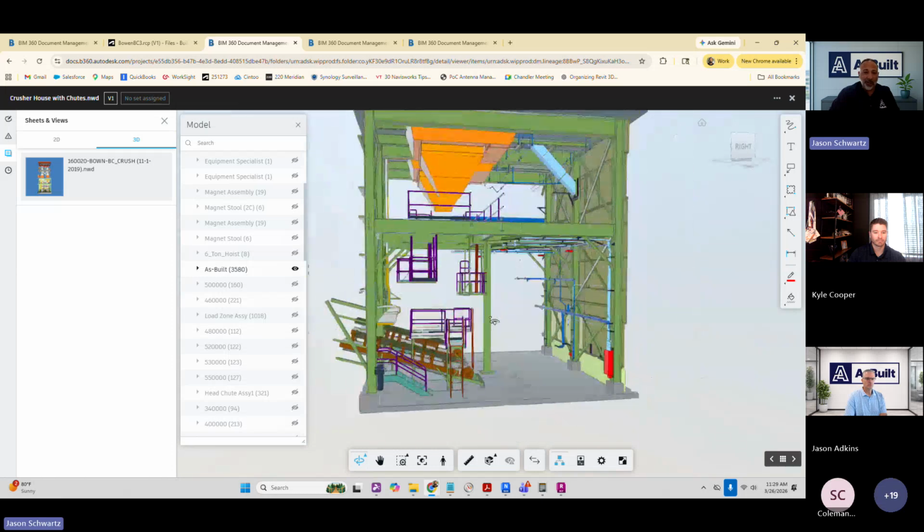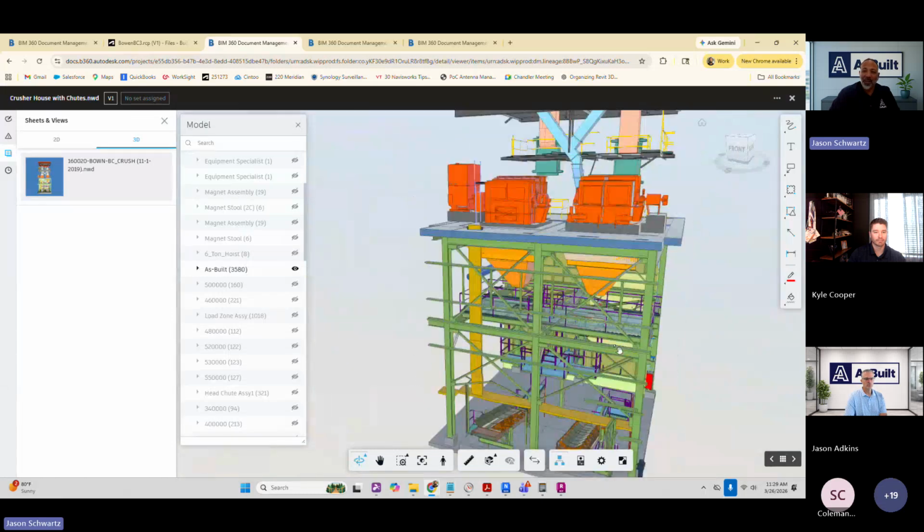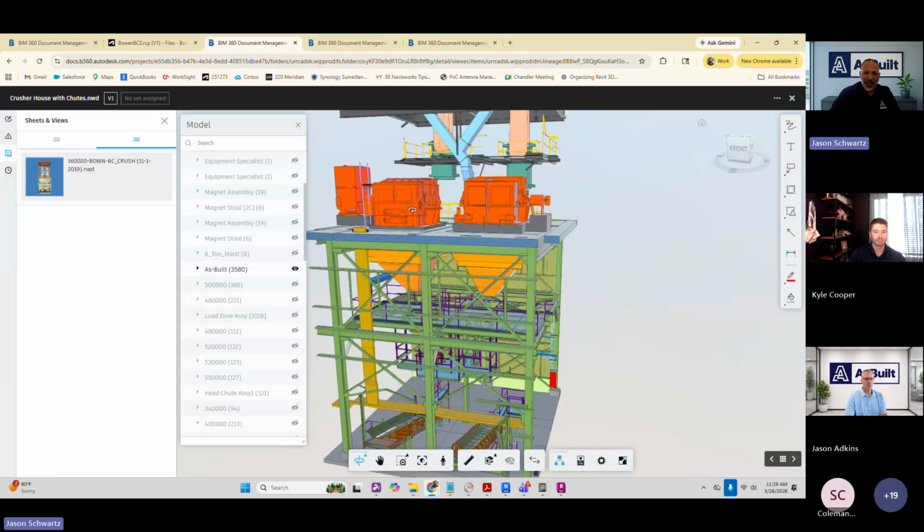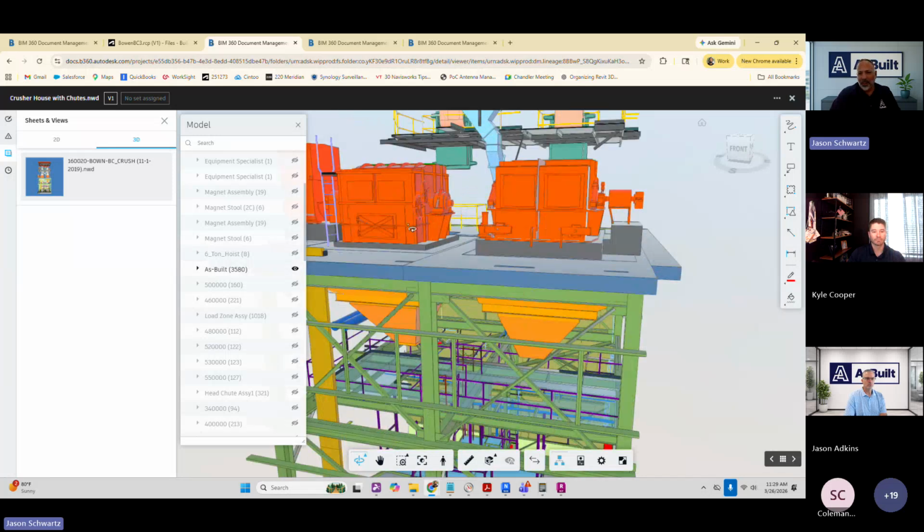Now, there's a whole lot of other things that they wanted to accomplish. Of course, we're in anybody's facility, right? These should be exactly the same. Nope, not even the same manufacturer.